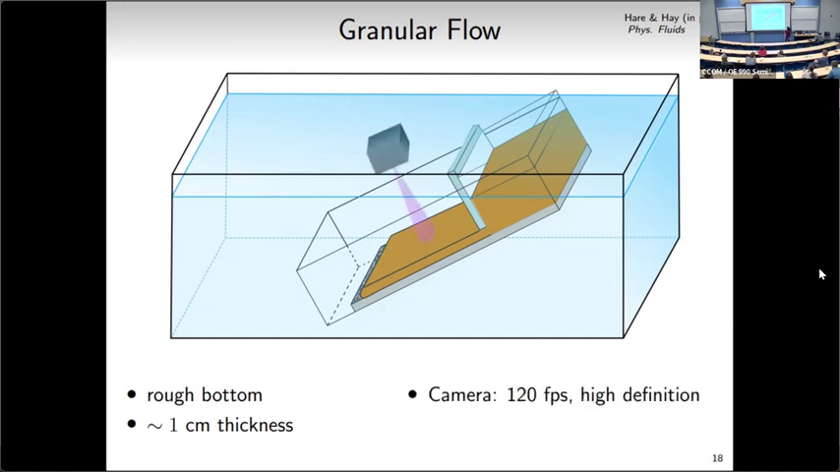The first set of measurements are surface velocity measurements obtained using a high resolution camera, taking frames at 120 frames a second. Using particle image velocimetry, PIV, we can get the velocity structure of the surface across the chute.